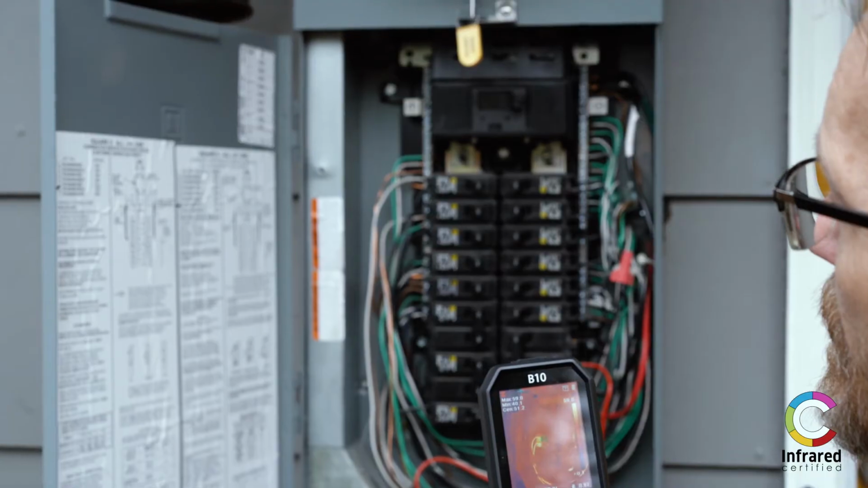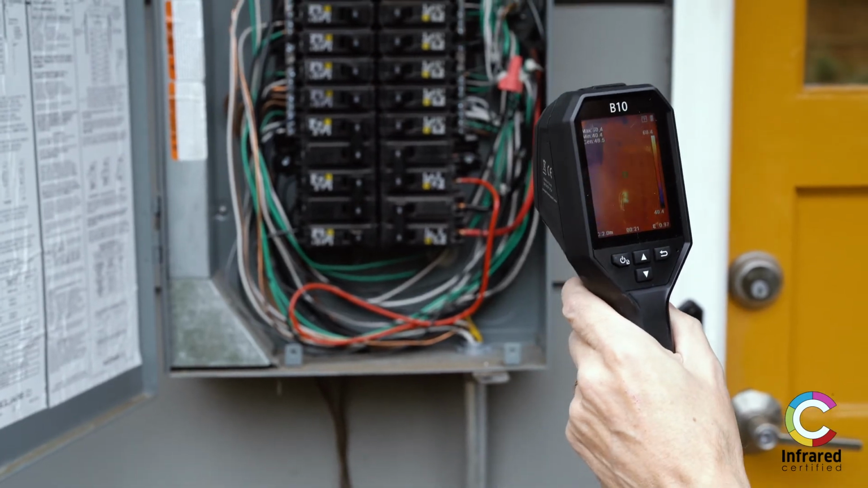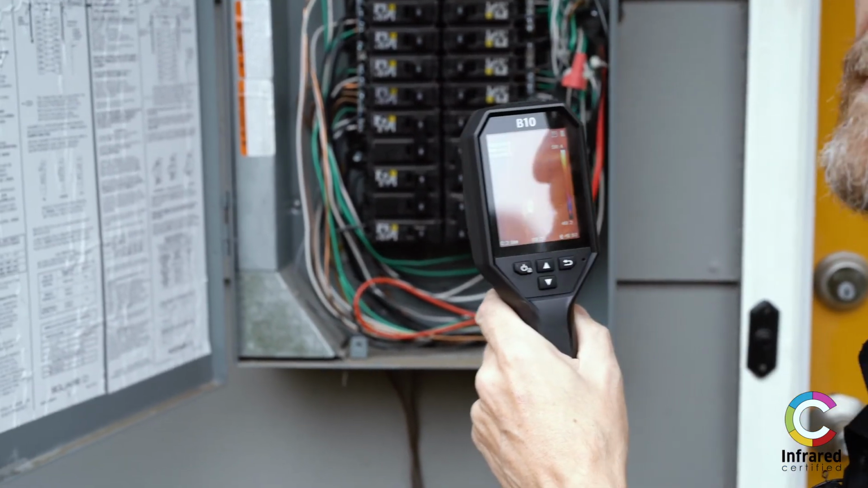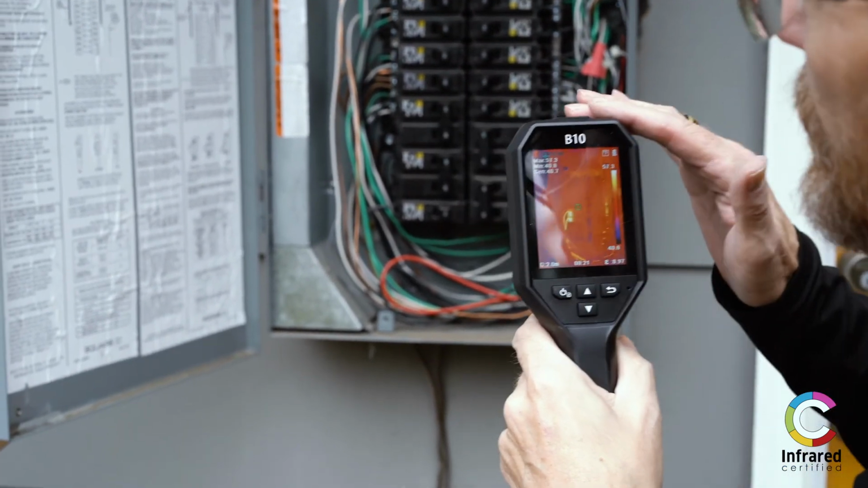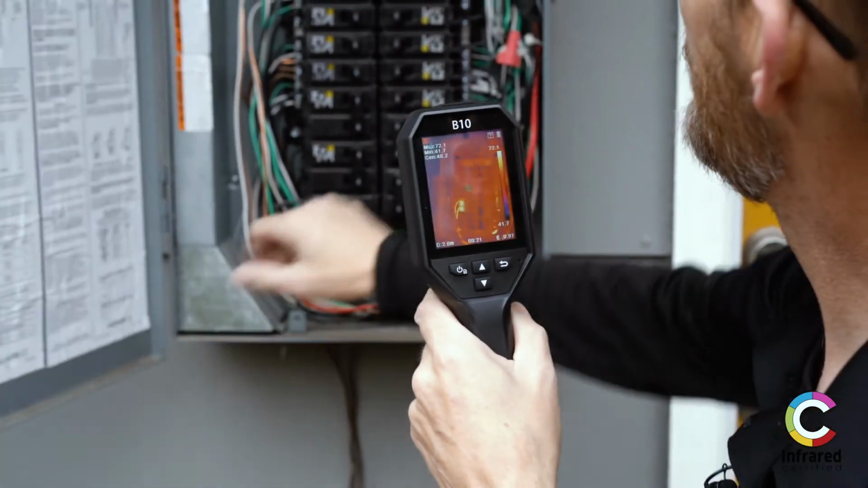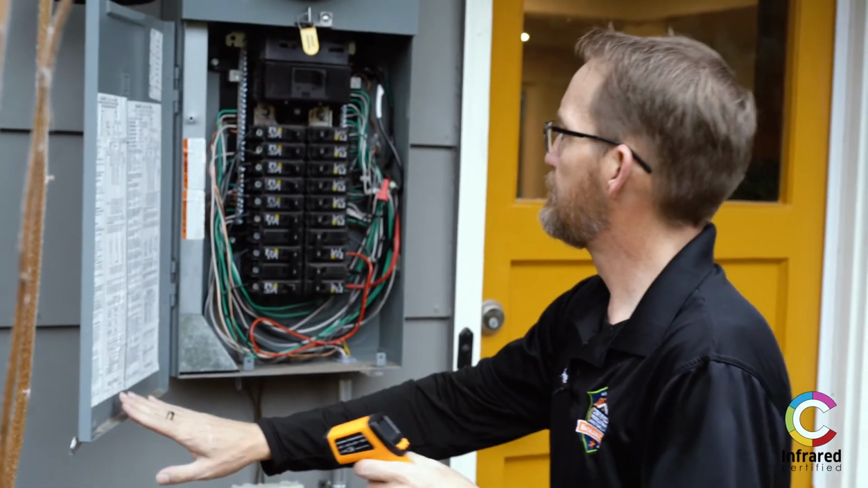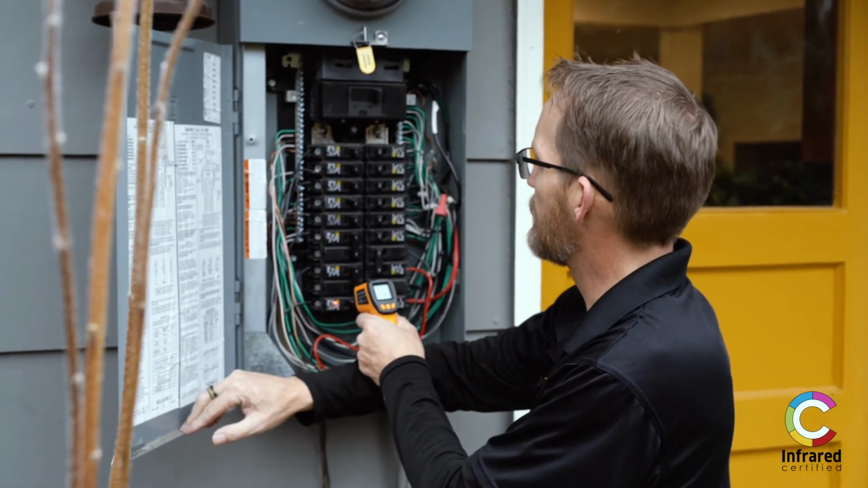Wiring looks good. So it is a little bit overheating, but until we actually take the temperature of the individual breakers, it may not be an issue. So this is the first tool to use to look for any anomalies. We may have one here at this 30 amp. So now what I'm going to do is take a heat gun and measure all of these breakers for temperature. Okay, we're all done with the energy infrared inspection on this home for the Lees.